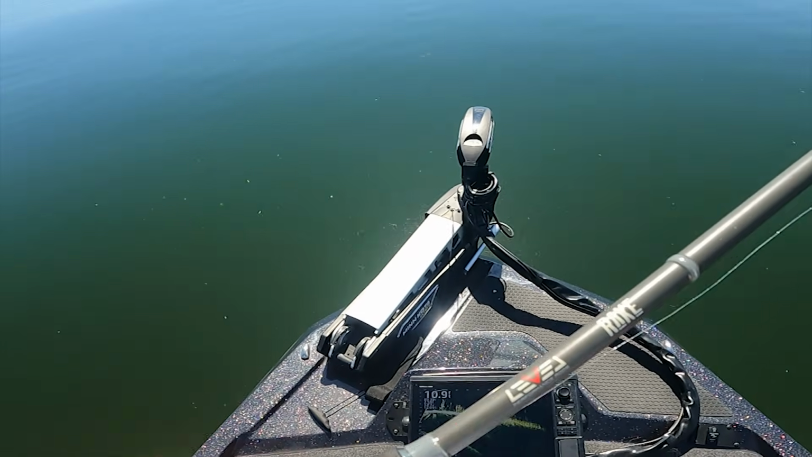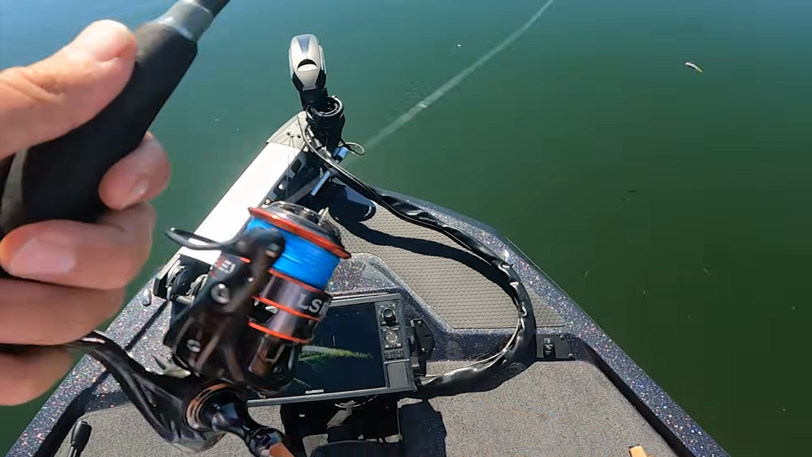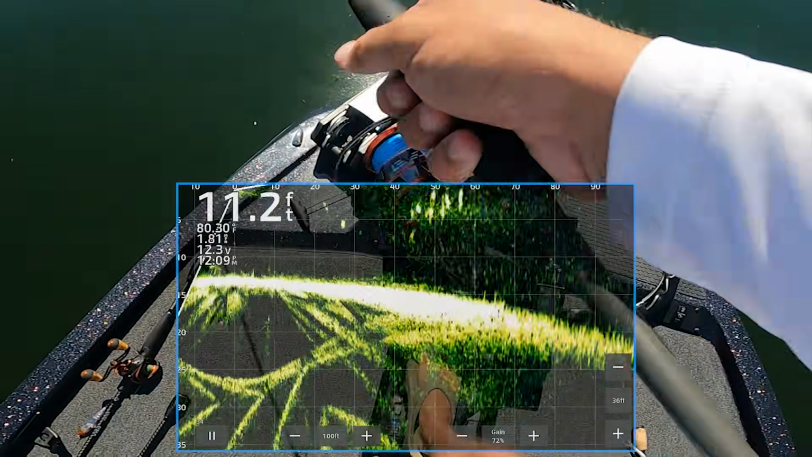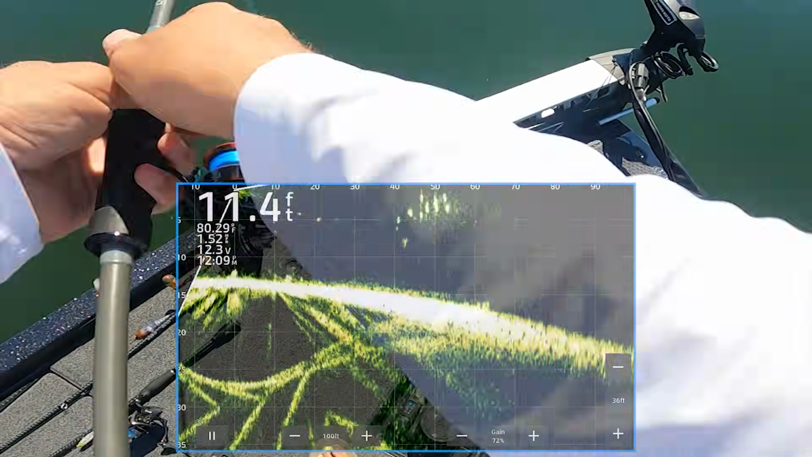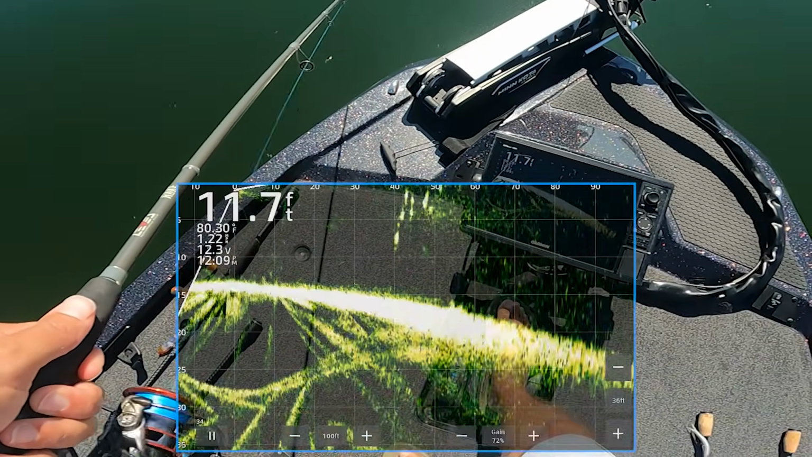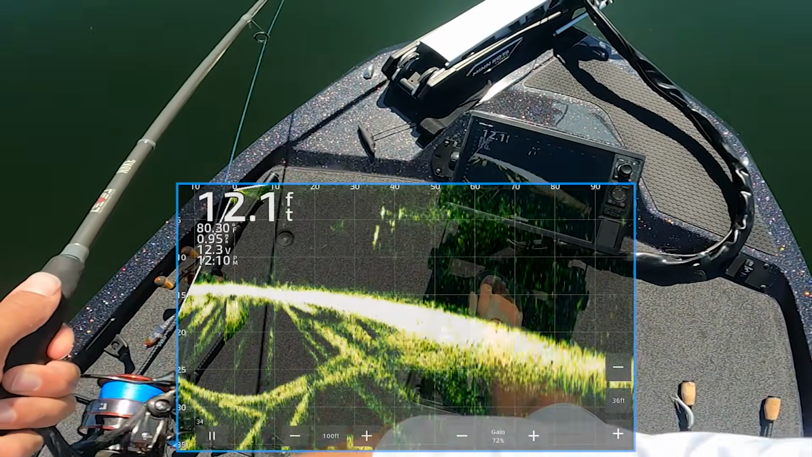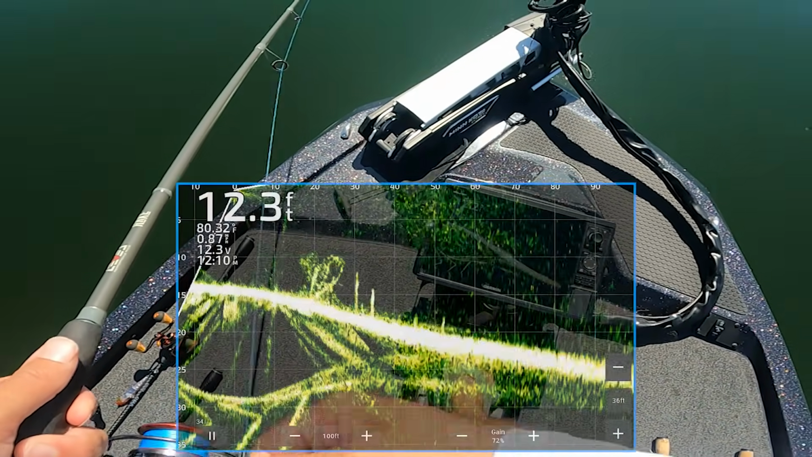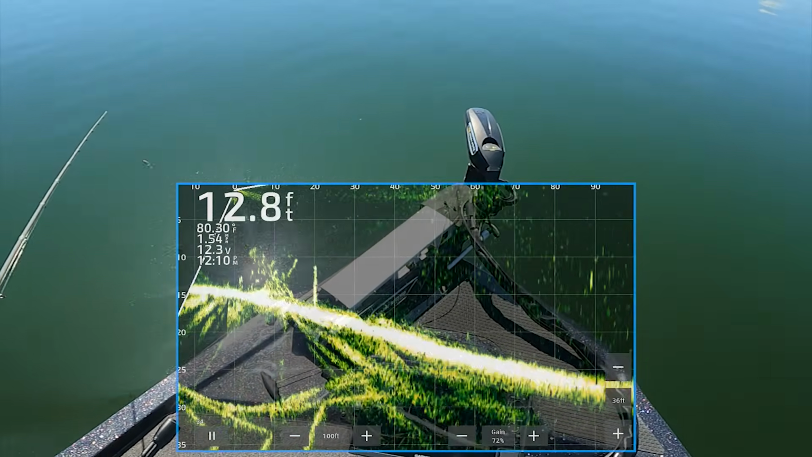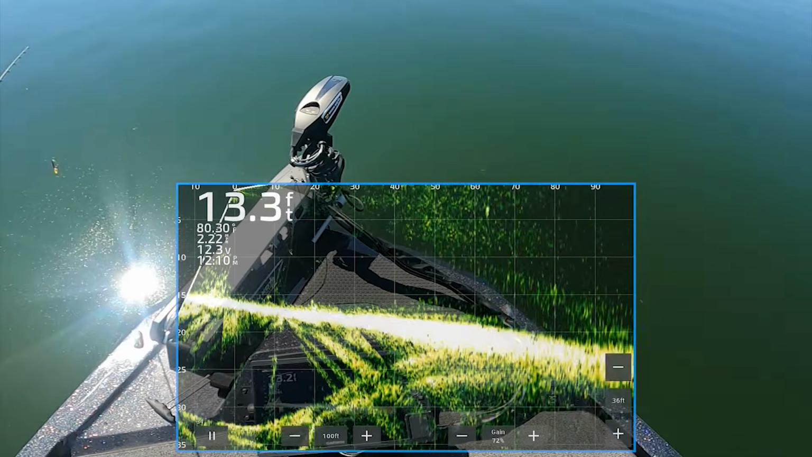Throw it on a 7'4" medium light, fast spinning rod, 8-pound braid, 8-pound fluoro. Real fun. You could get a bait finesse setup and do that, but we can throw it on this. That's awesome out there. Crazy how many fish are out here. And there's some over there.